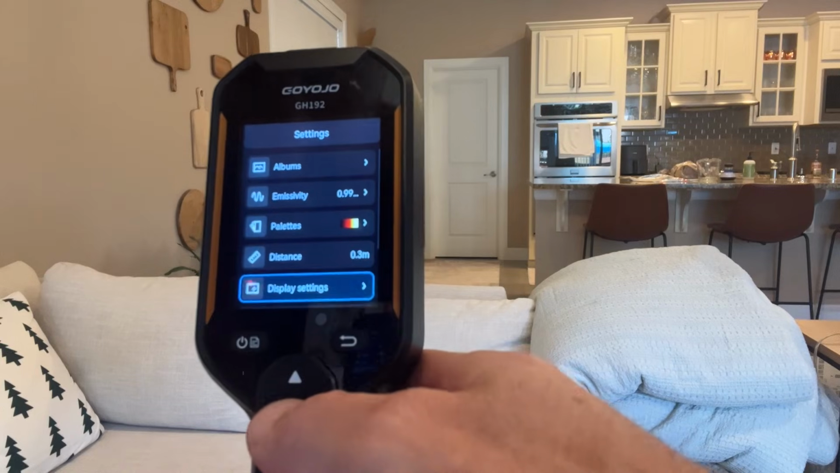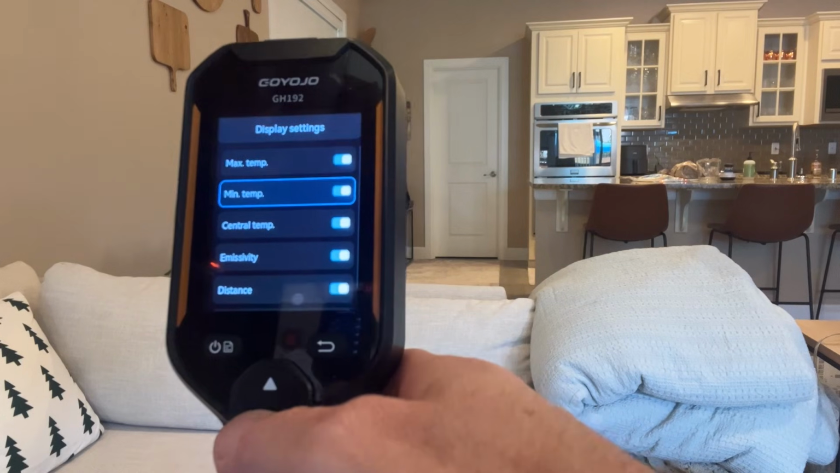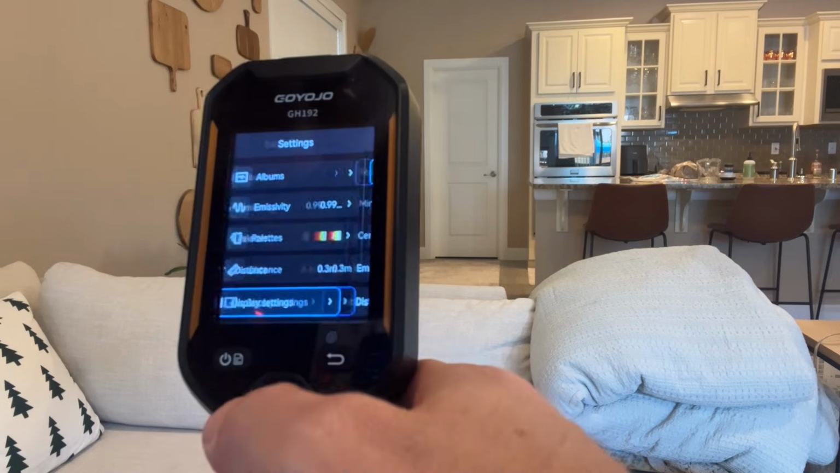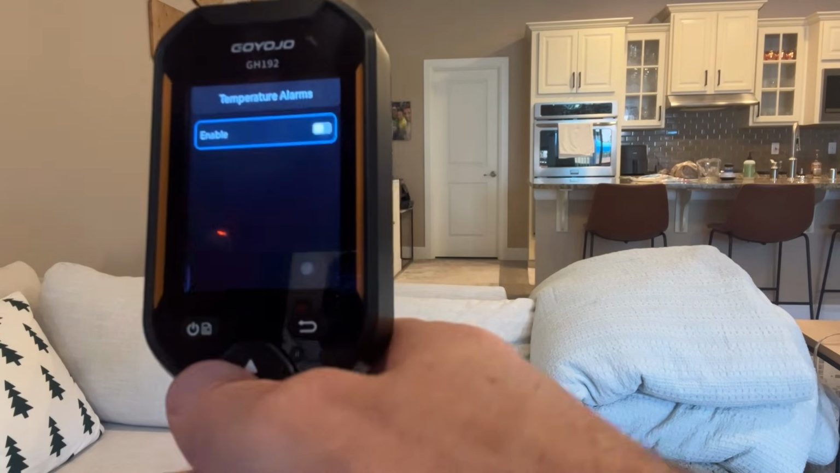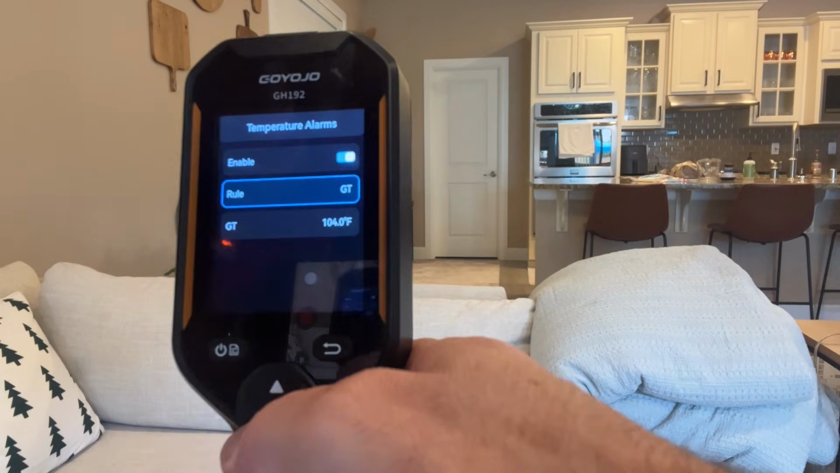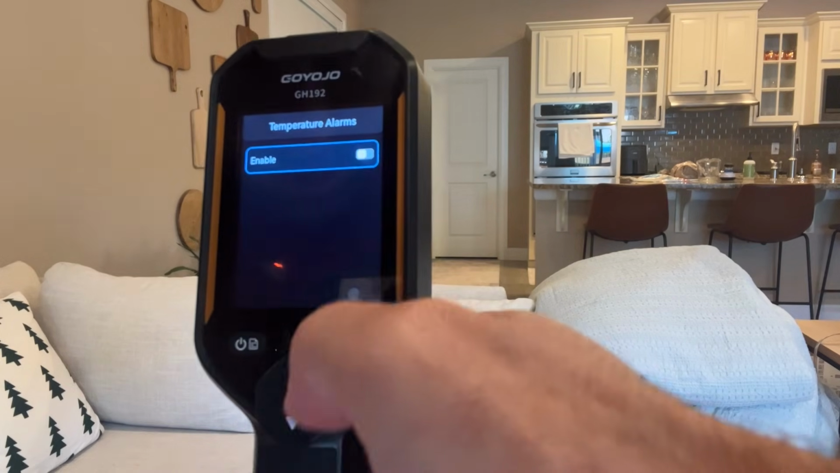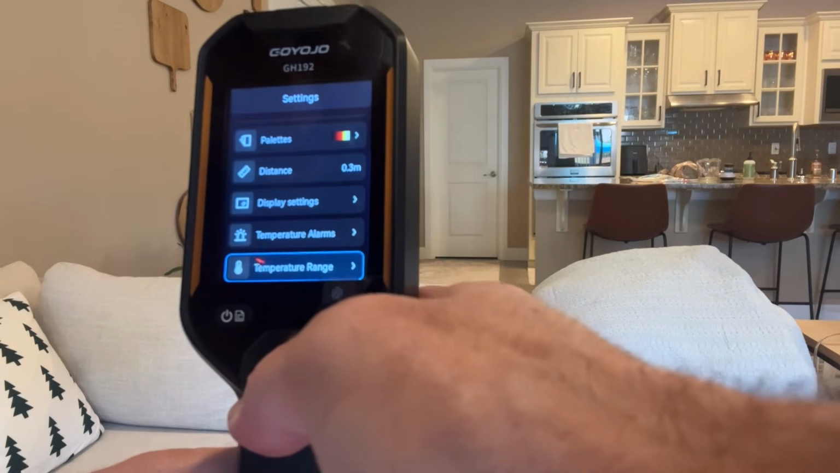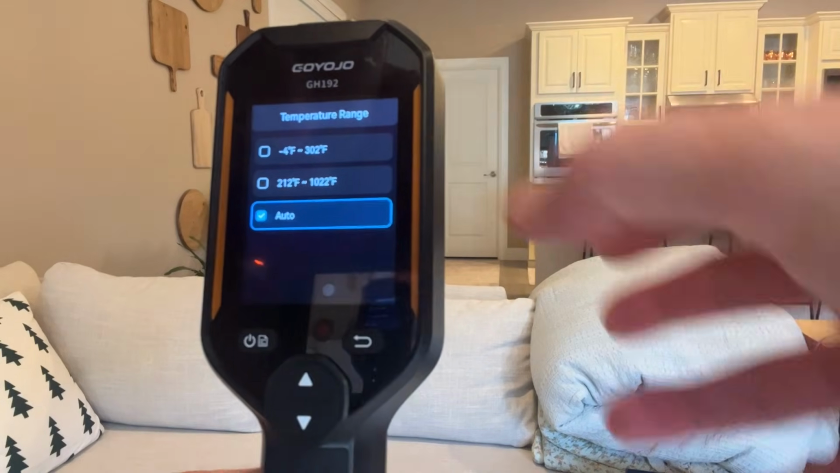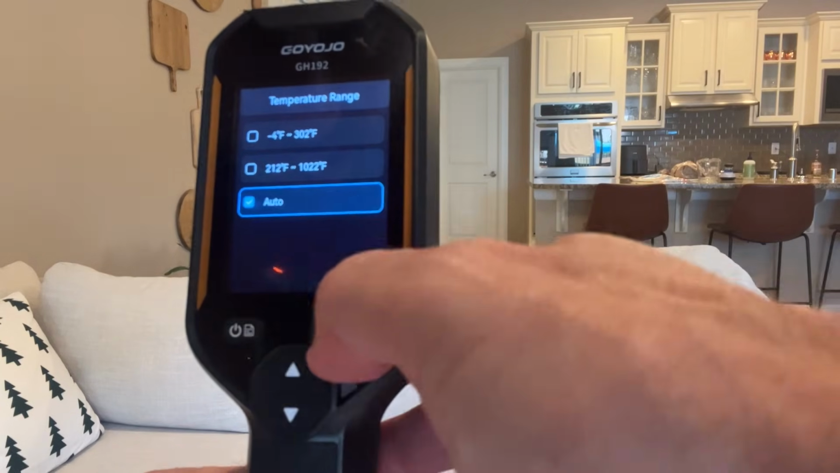Let's go back. You got display settings. Let's go in here where you can toggle these on or off: max temp, min temp, central temp. And let's just do a run through. Then you've got temperature alarms that you can set. So you can come in here, you can click enable, and then you can set rules based on the temperature, what it'll alert you based on what you put in there. Temperature range, I'll just come in here so you can see it. If you want to change it to Celsius, you can, but we got -4 Fahrenheit to 302 Fahrenheit, then you got 212 Fahrenheit to 1022 Fahrenheit. I just got auto on.